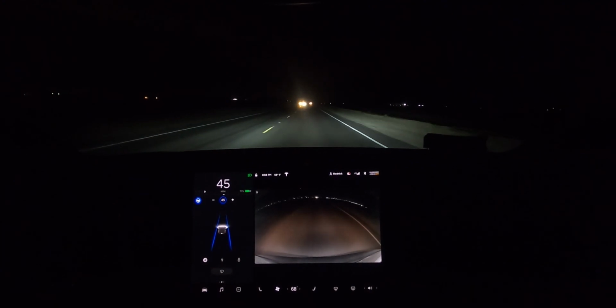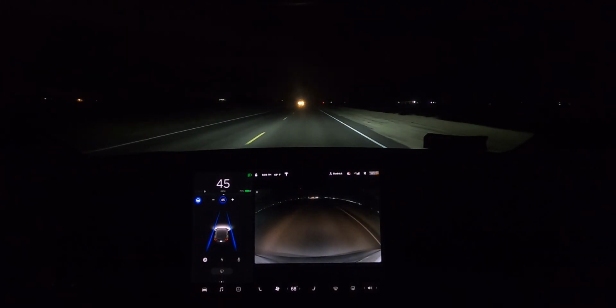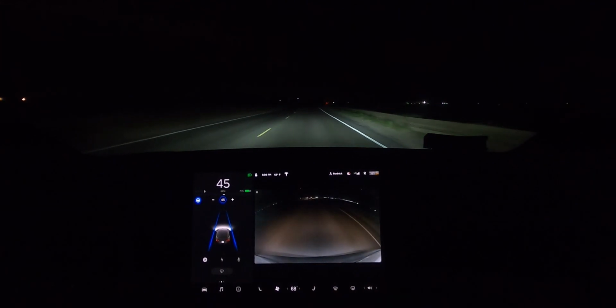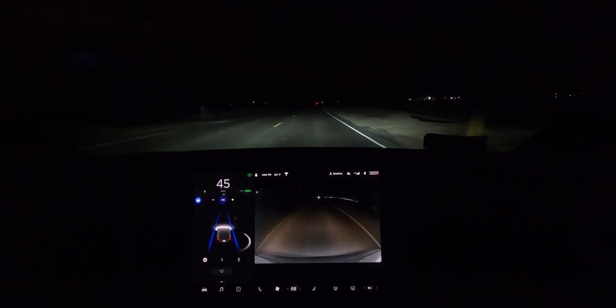I can't wait for Autopilot to start reading the speed signs like Autopilot 1 did. Because that way, if there's speed signs which change, like based on construction and whatnot, or if it's not updated in the system, it'll update in real time. Because right now we're going 5 under the speed limit, which would be terrible if people were actually on this road with us.